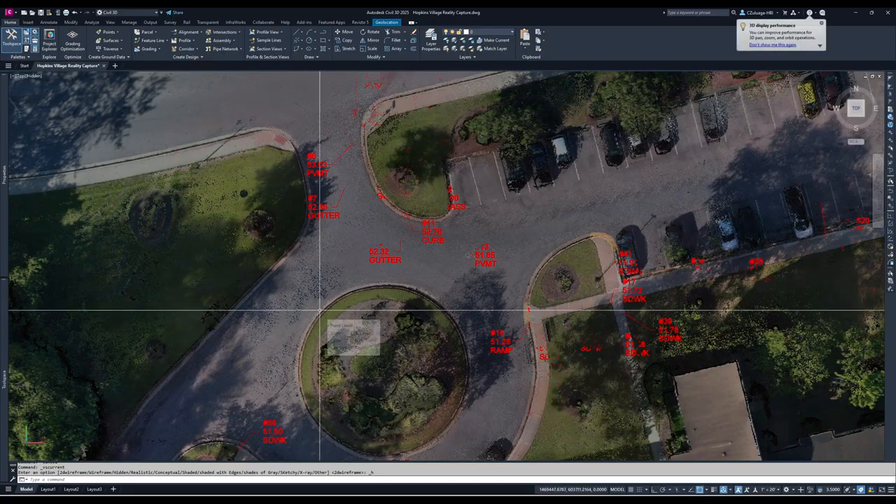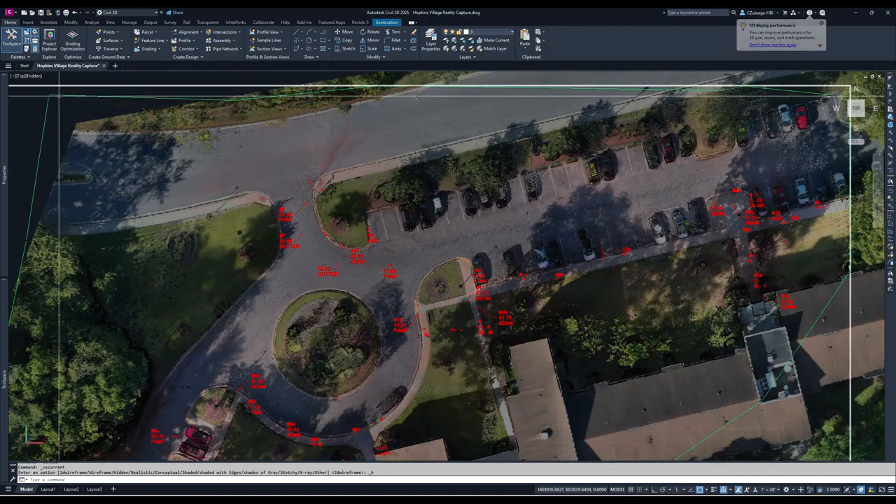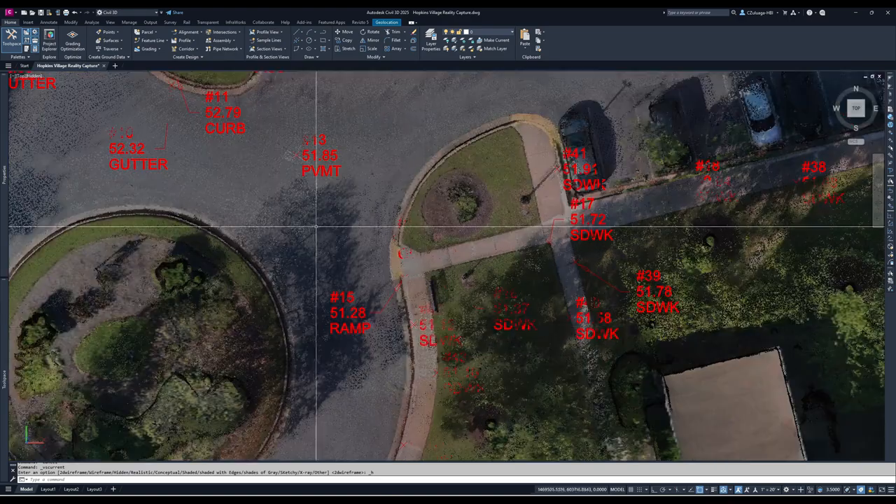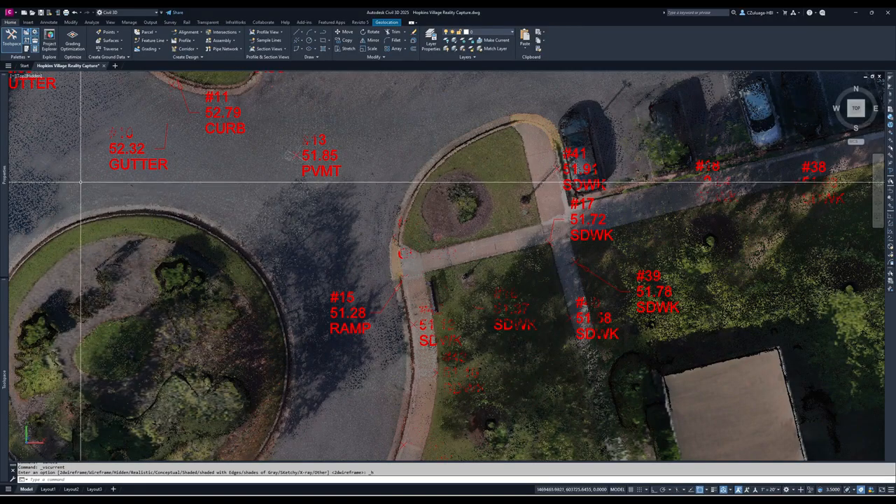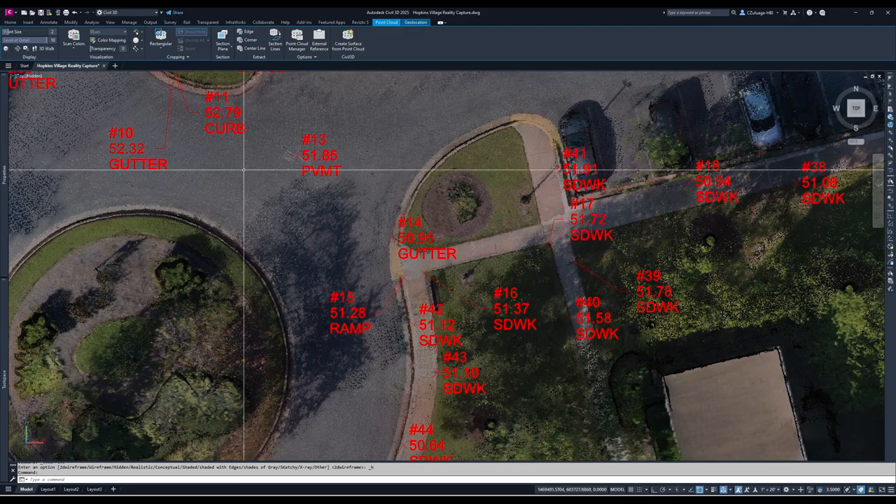Now what you're seeing is not the orthophoto, but the actual point cloud data. And I am going to move that point cloud down so we can see a little bit more of the points. So I'm going to select the point cloud real quick, and bring it down, I don't know, 40 feet. That way we can see the actual data.